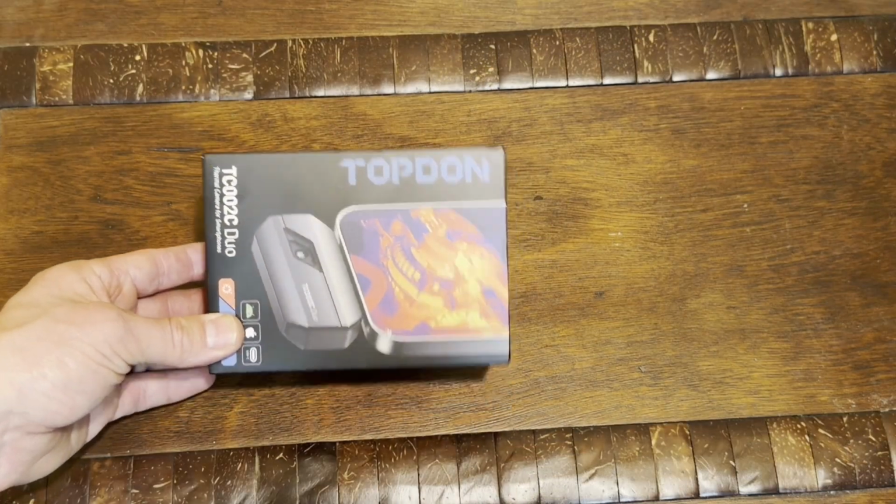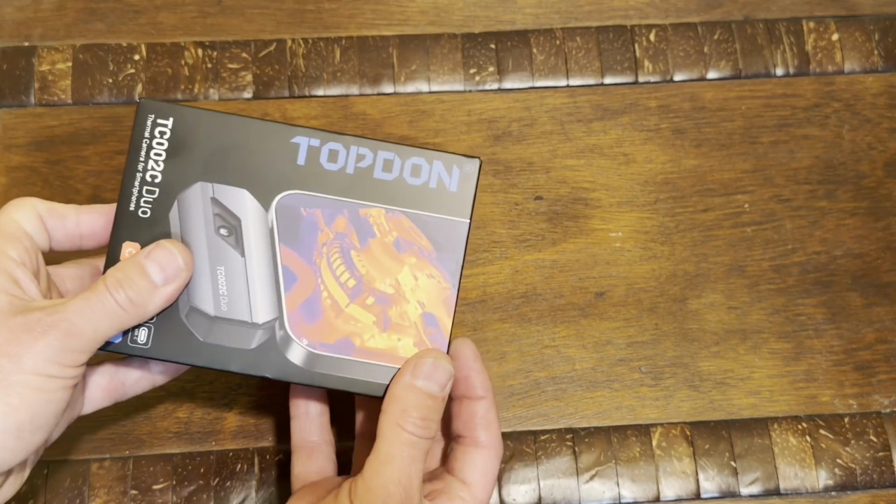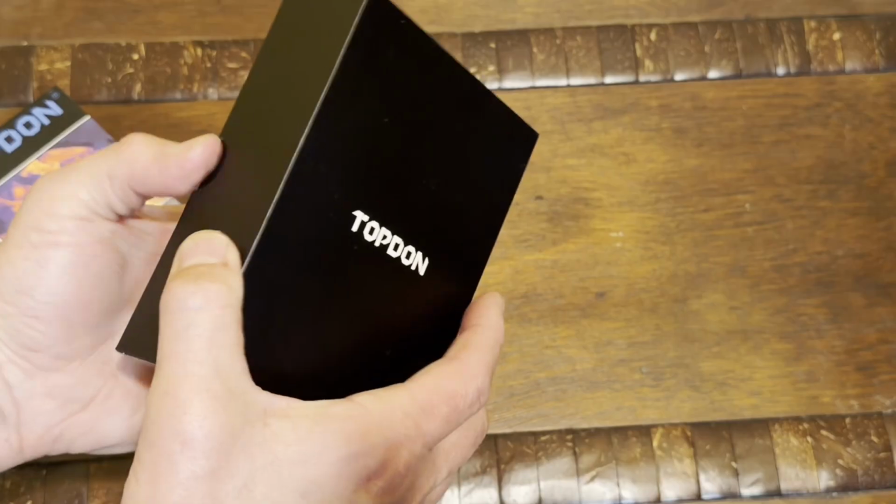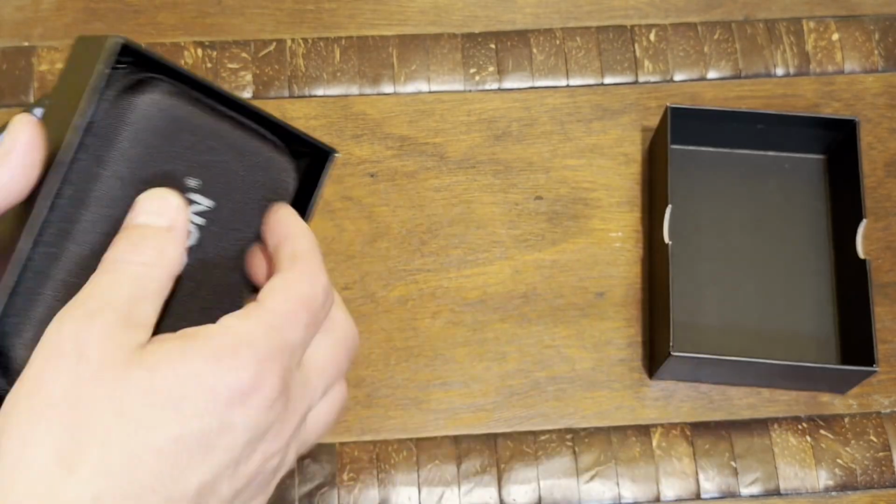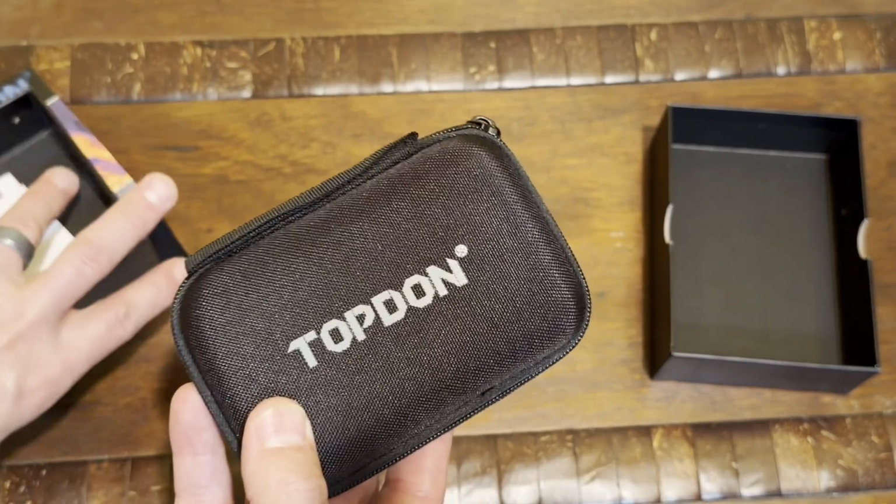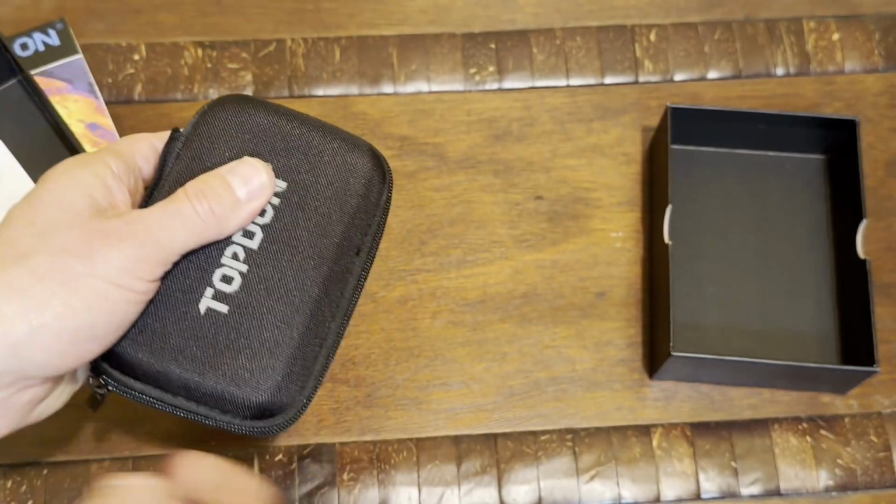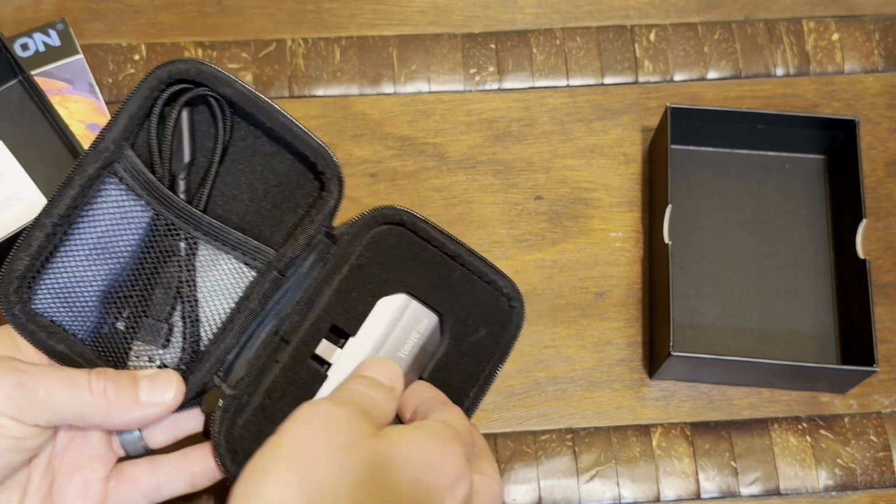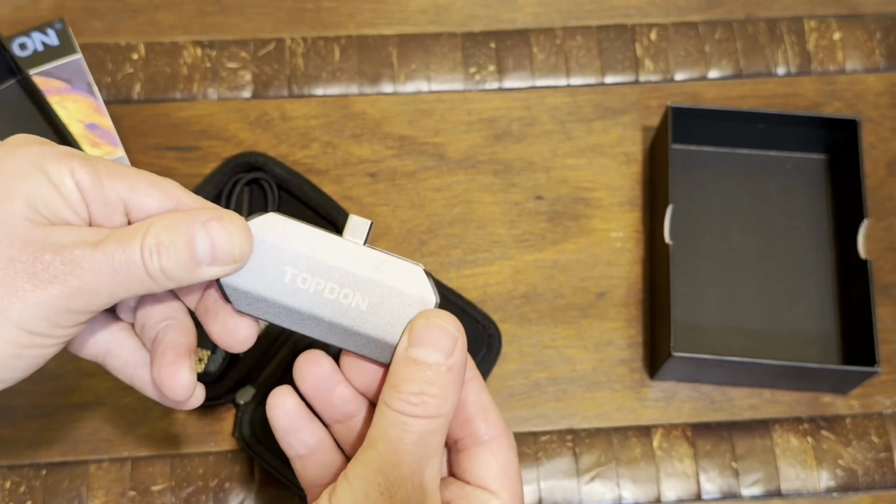I have a brand new TopDon TC002C Duo thermal imaging camera here, which I'm going to unbox. And this one is brand new, so you can see what it looks like coming out of the box. It has pretty nice packaging. And this is a little case that it comes in, which is pretty solid, robust. And you can see the camera here. The camera also feels pretty solid.